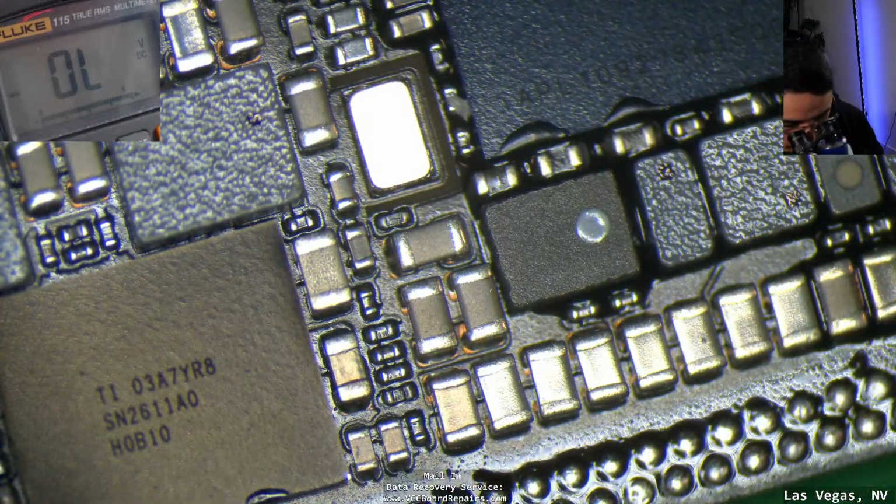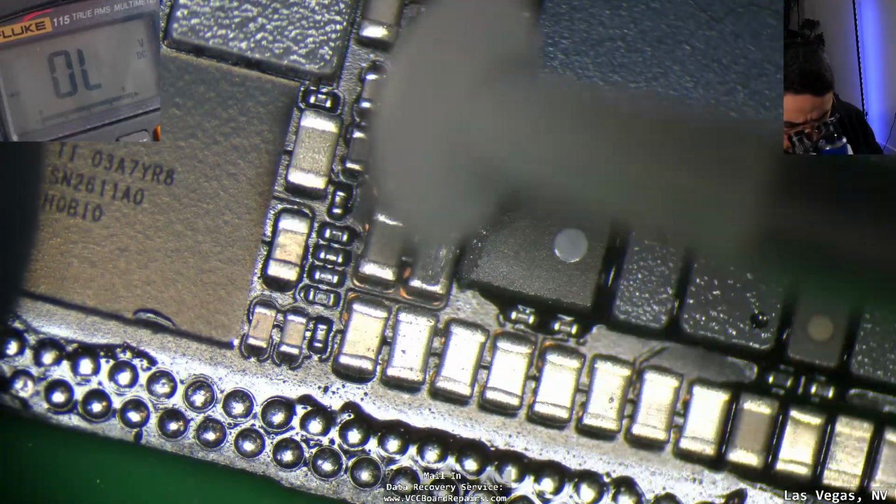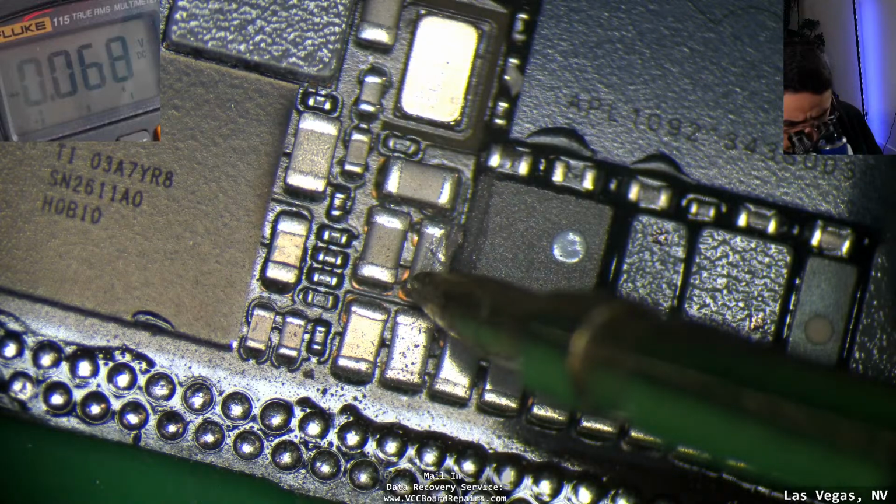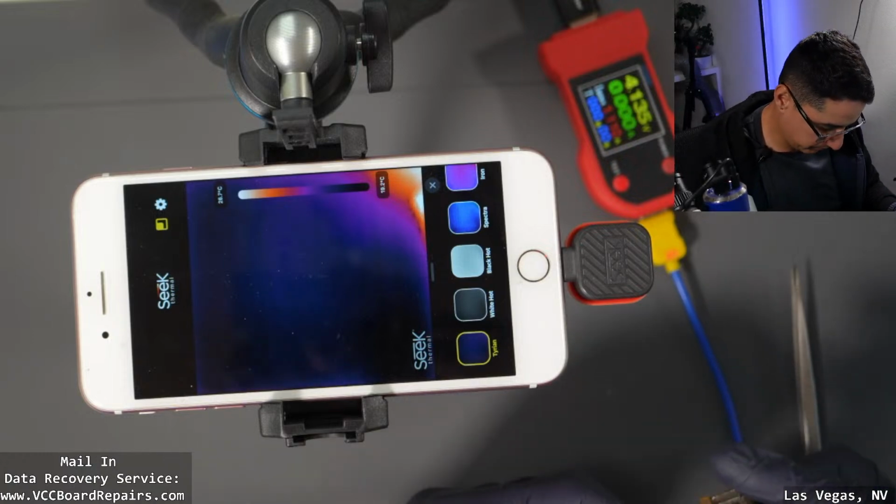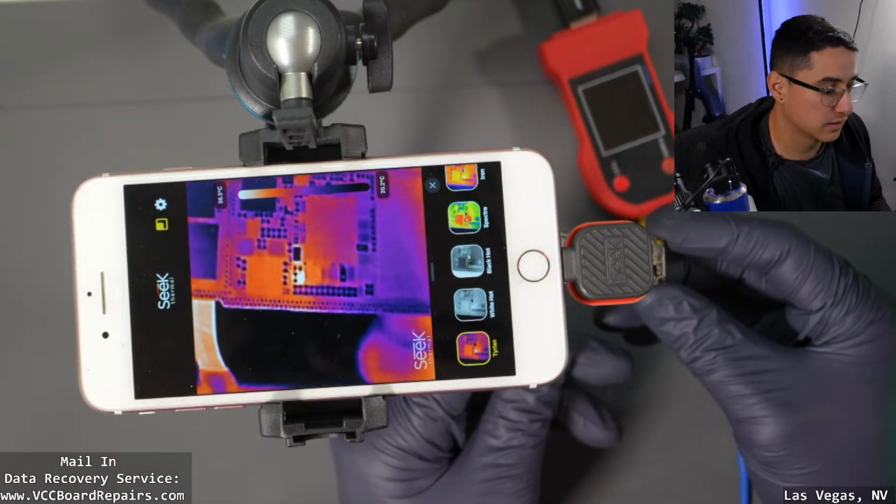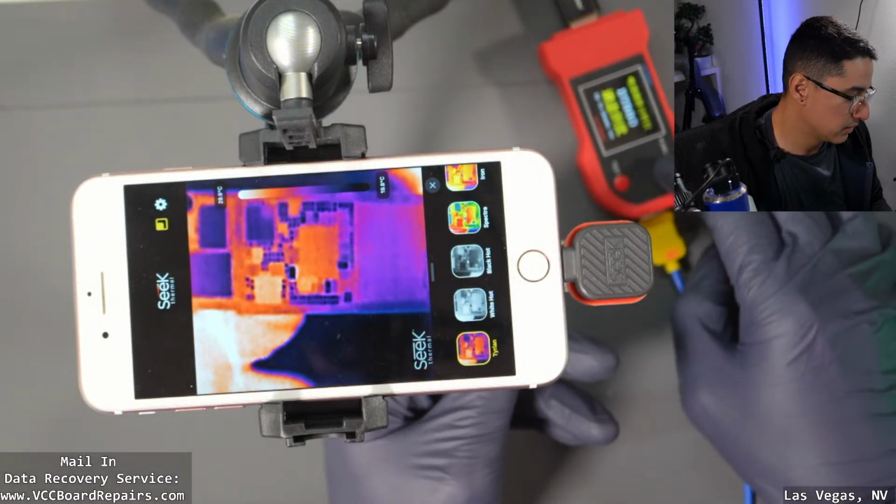Let's try some other cap. Let's try this one. Oops. I'll make sure it is shorted. Looks to be shorted. All right. I don't know what line that was, but oh man, this is a main short. Look at that. That one's kind of clear where it is, especially if you turn it off and on.